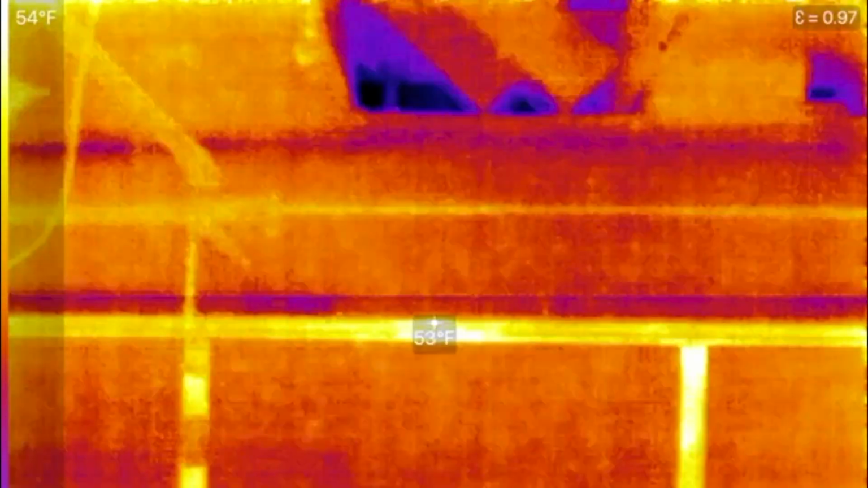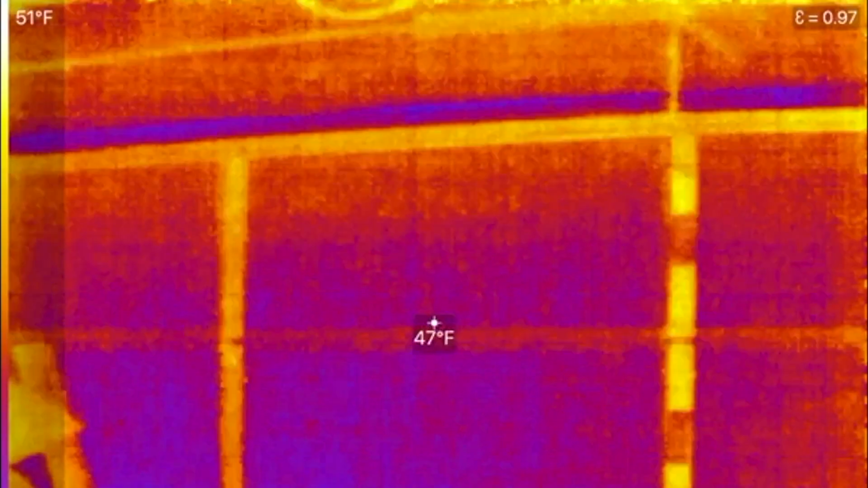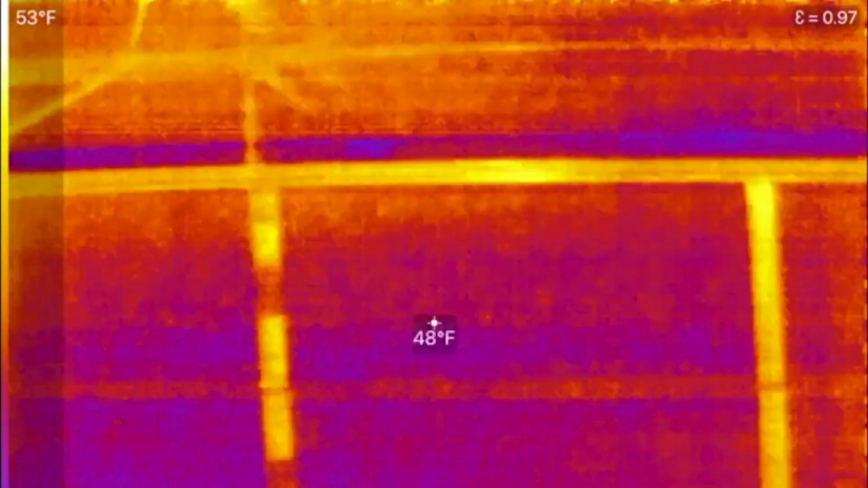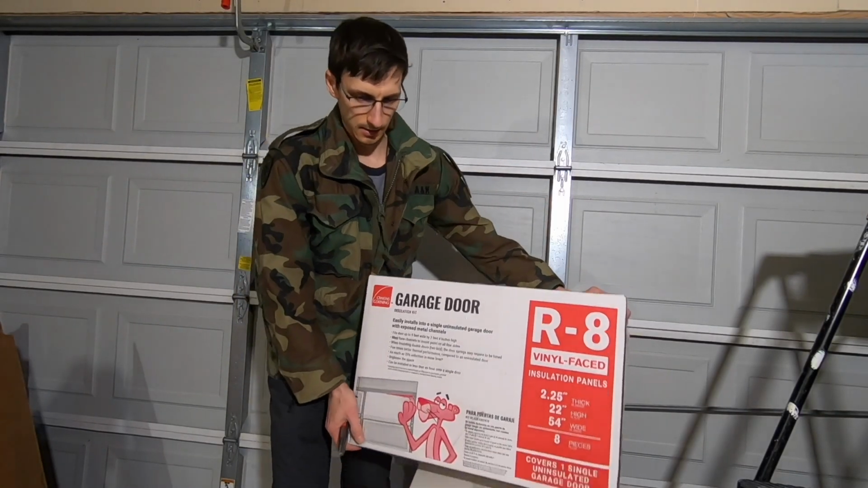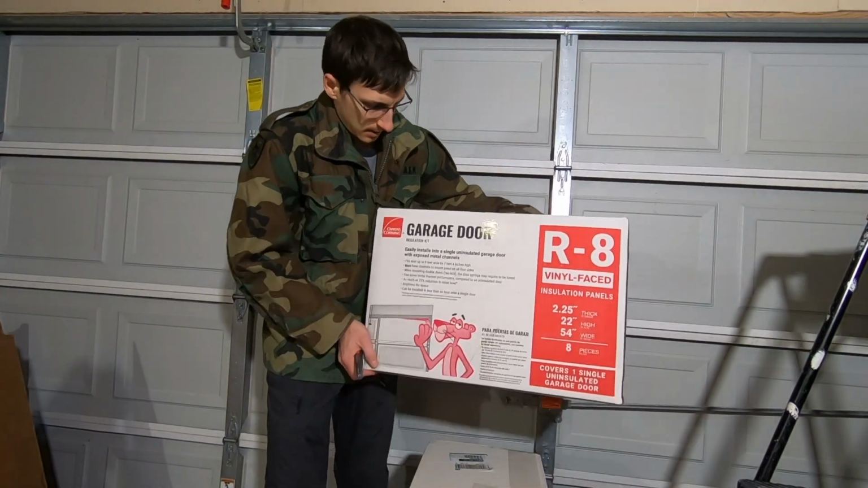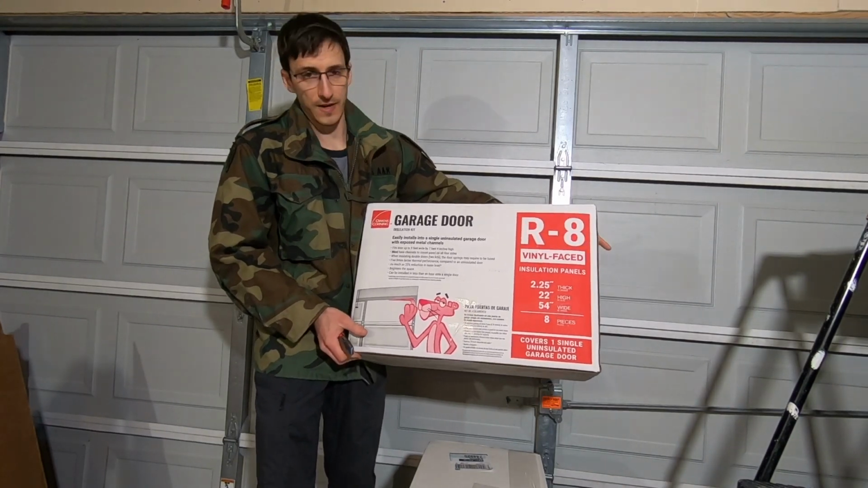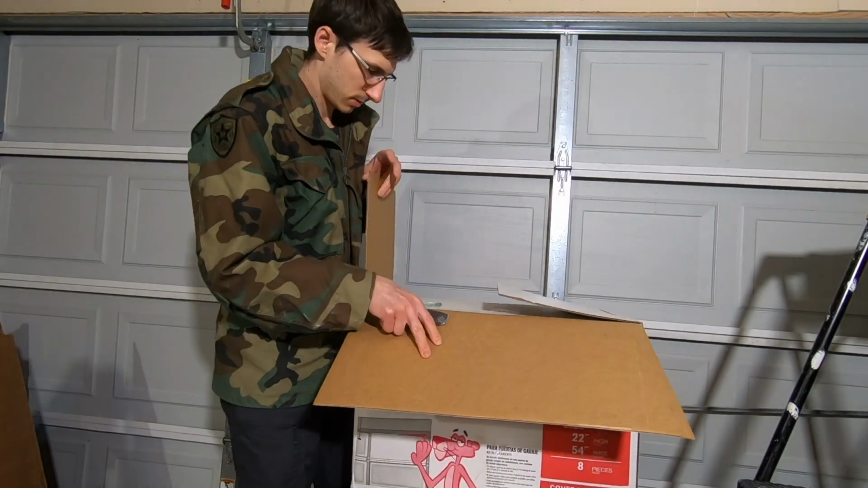What you're seeing now is thermal imaging data from my Seek thermal camera, that phone attachment. And I'm curious to see what happens if I insulate my garage. All right, so I'm going to insulate my garage door using the kit from Home Depot. It's a garage door vinyl faced insulation kit, and I'll show you what's in the box.